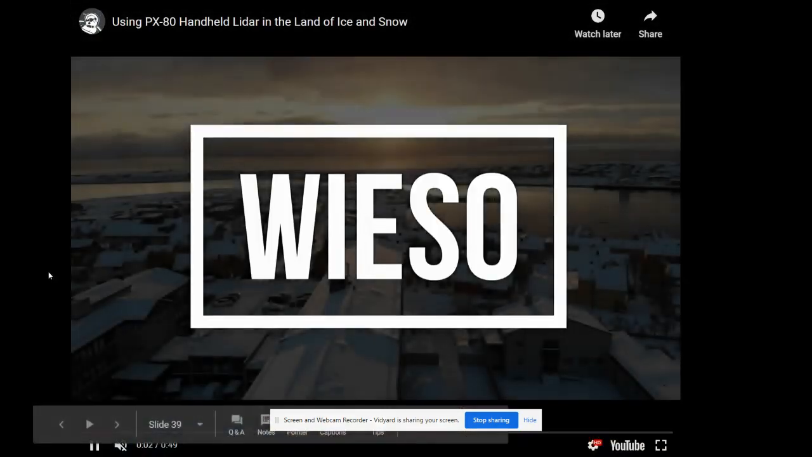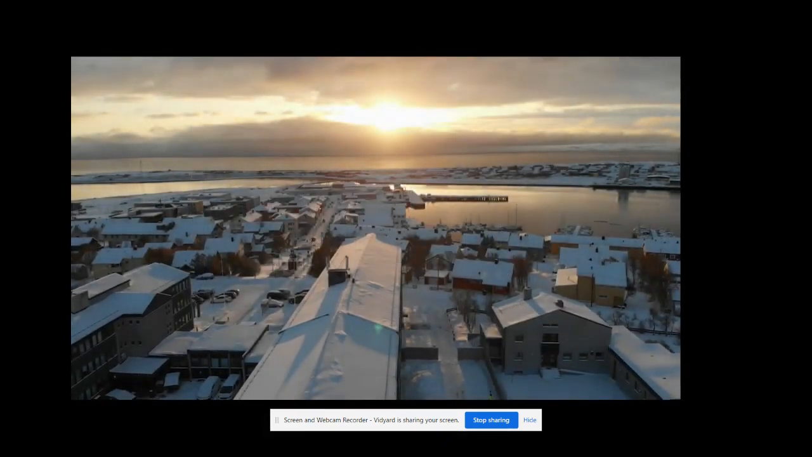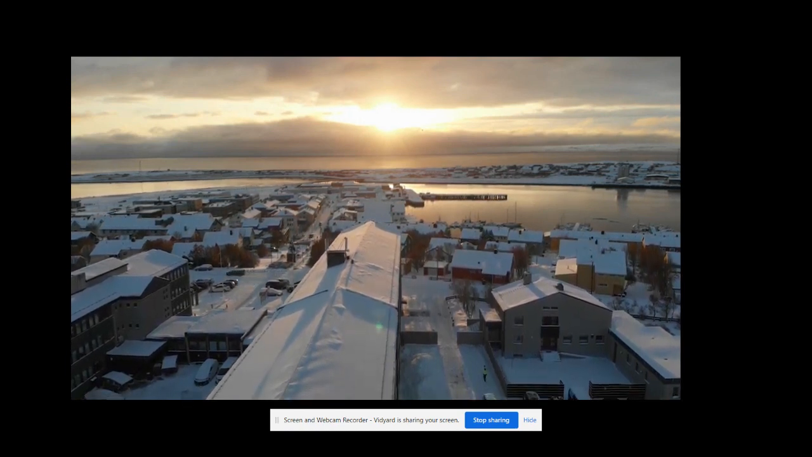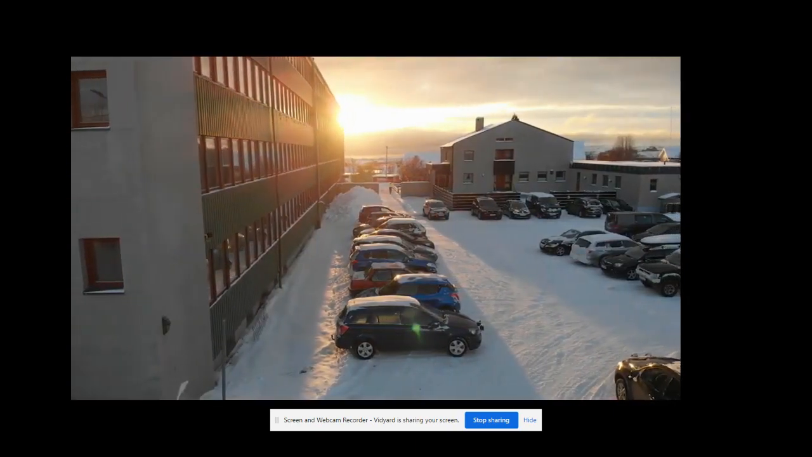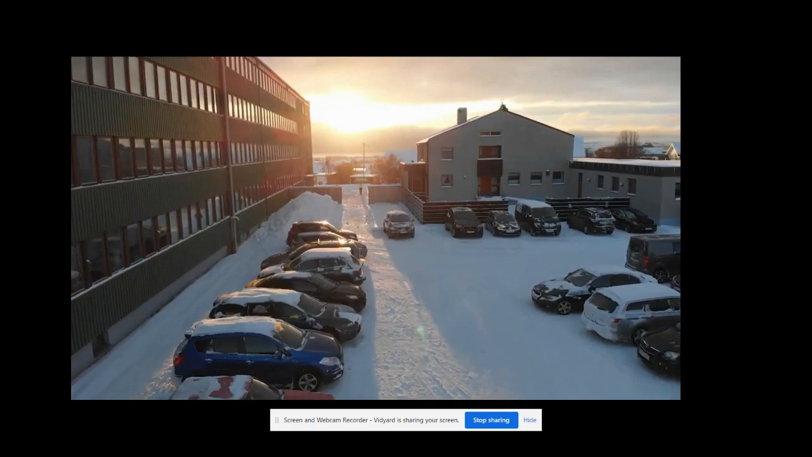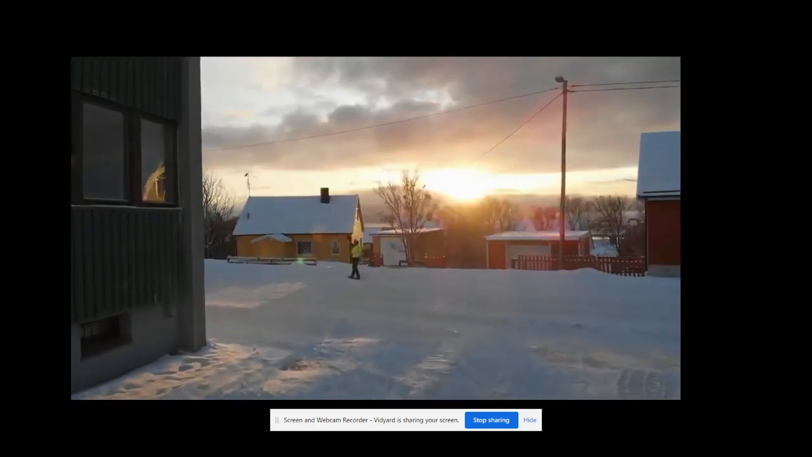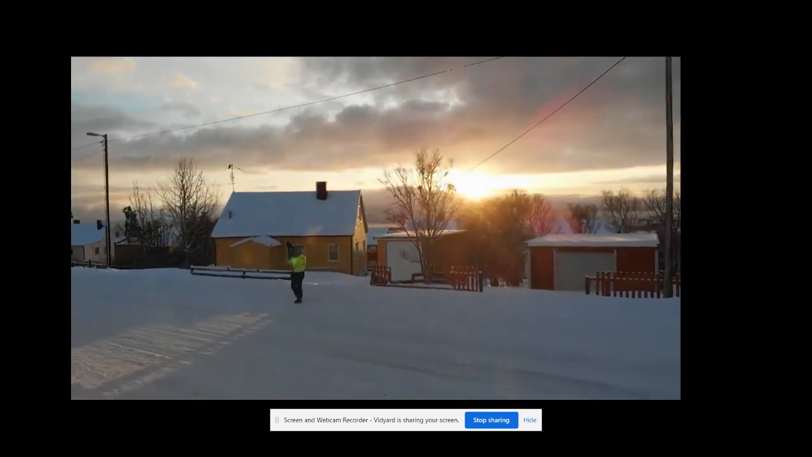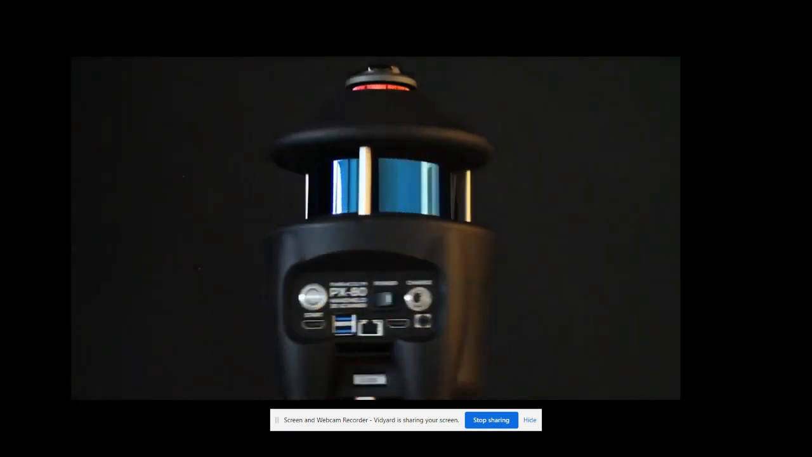So this example is from a great customer based out of Norway. They're called Wiso, and they do a variety of scanning services and also provide equipment as well. You can see this was, I think, one of the furthest north scans ever taken from the PX80. You hold it in front of you, walk at a steady pace. Even if a car drives by, that is okay. It'll just create a little streak of noise in the data. That's not too bad.